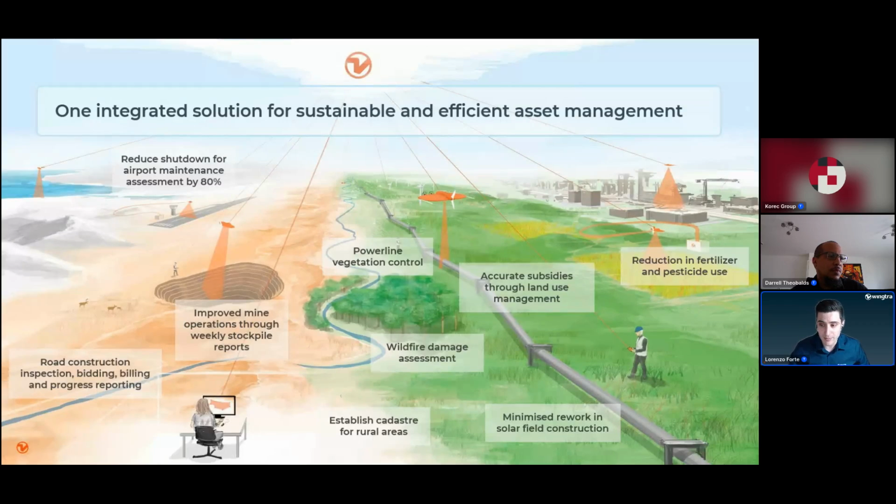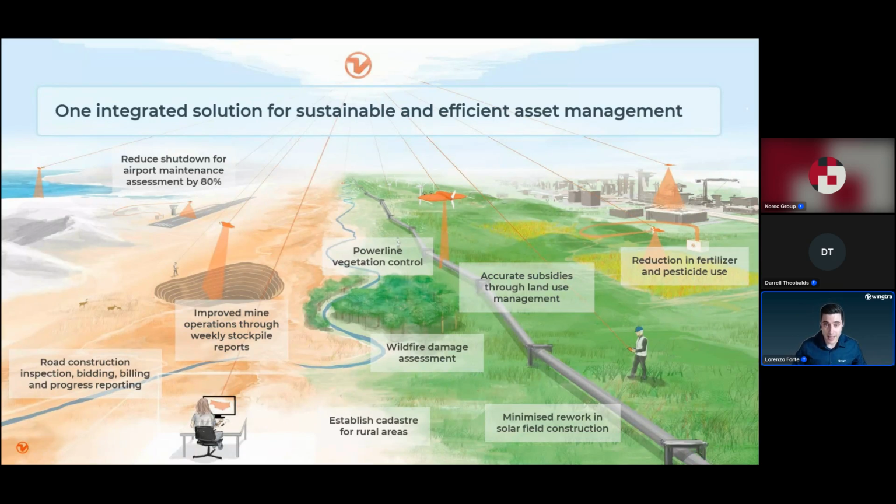So what that means is a constant focus for us to be able to offer our clients a solution that increases their efficiency in collecting data in the field. It provides high quality outputs and data, and also is very easy to use. So we are doing this across a variety of industries, from airport maintenance assessment to road construction surveys, mine surveys, environmental monitoring use cases, tree counting, wildfire damage assessment, as well as ag applications.